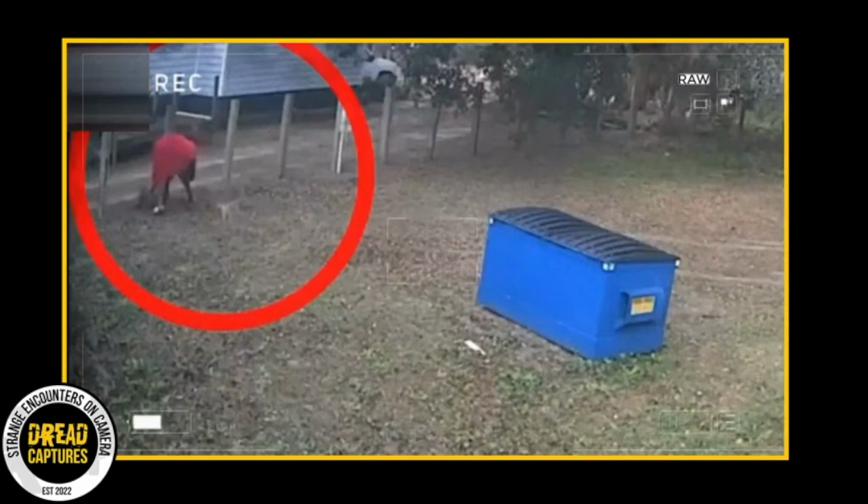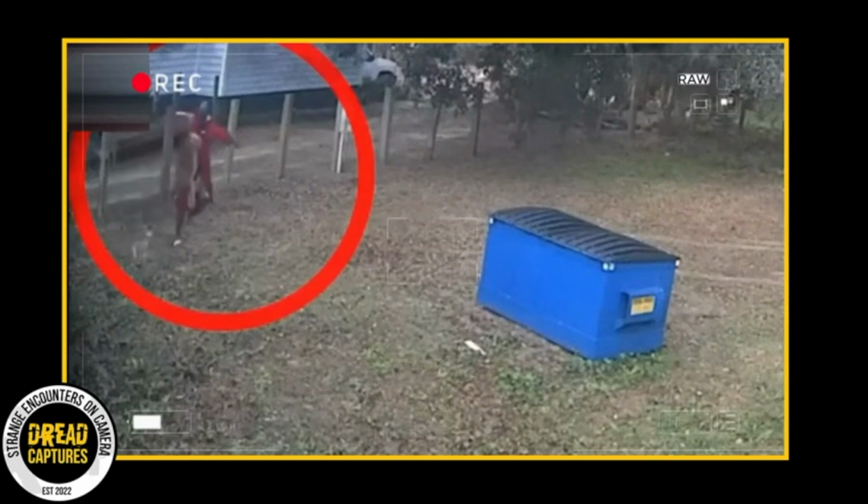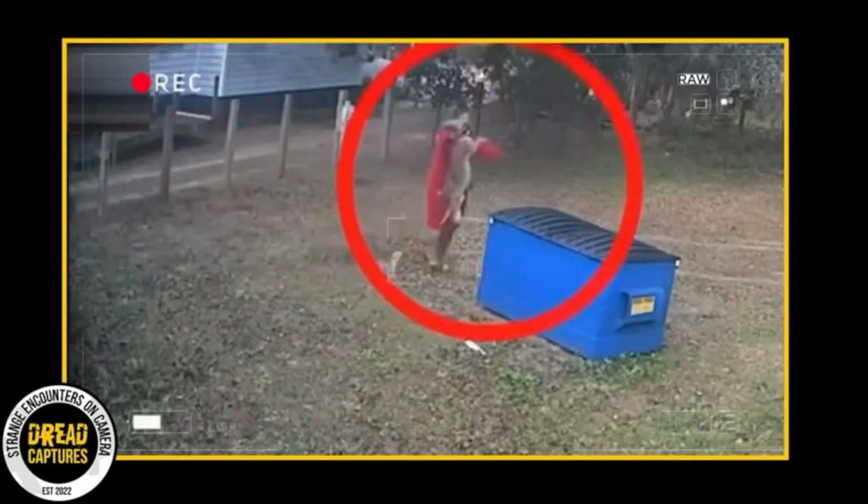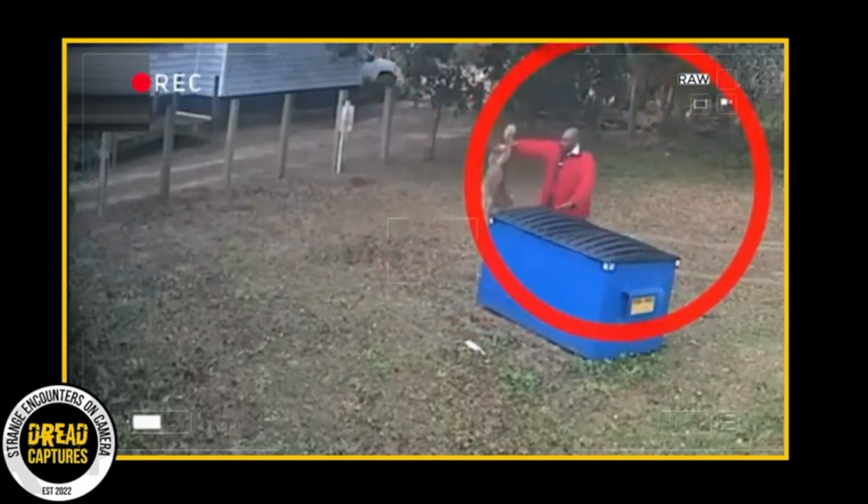He snatches this coyote up and lifts him off the ground. The man then goes over and puts the coyote in a dumpster and shuts the top. This is a powerful example of how far someone might go to keep their pet safe.